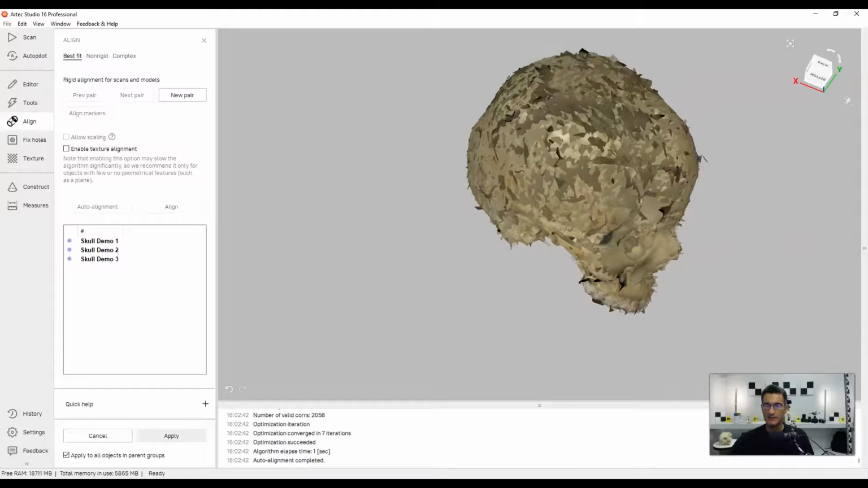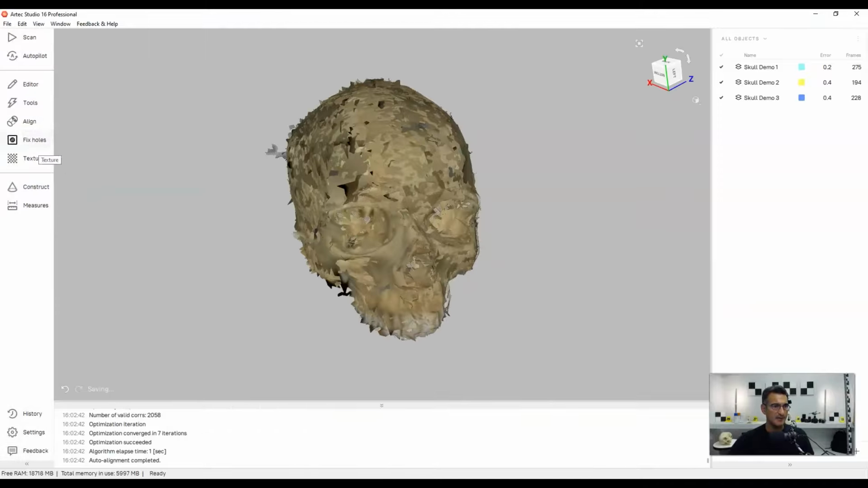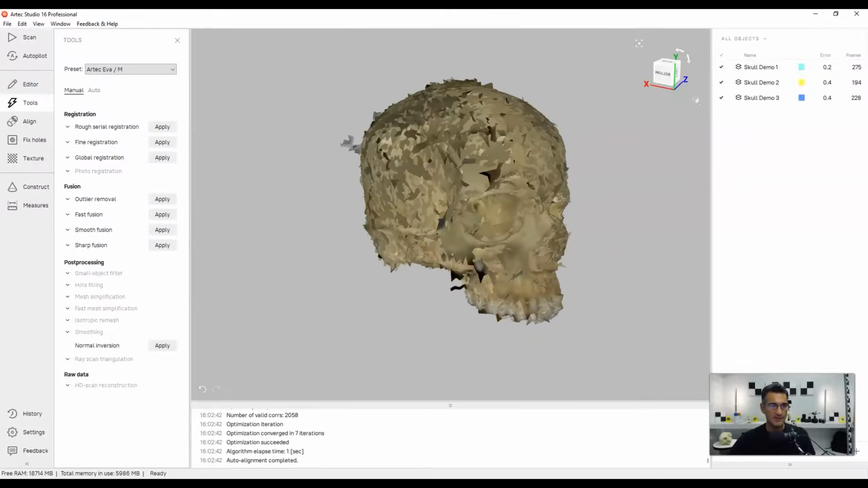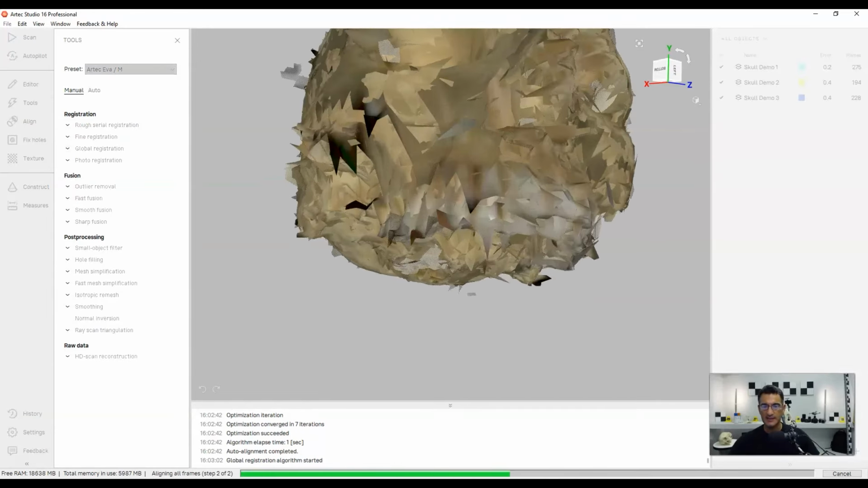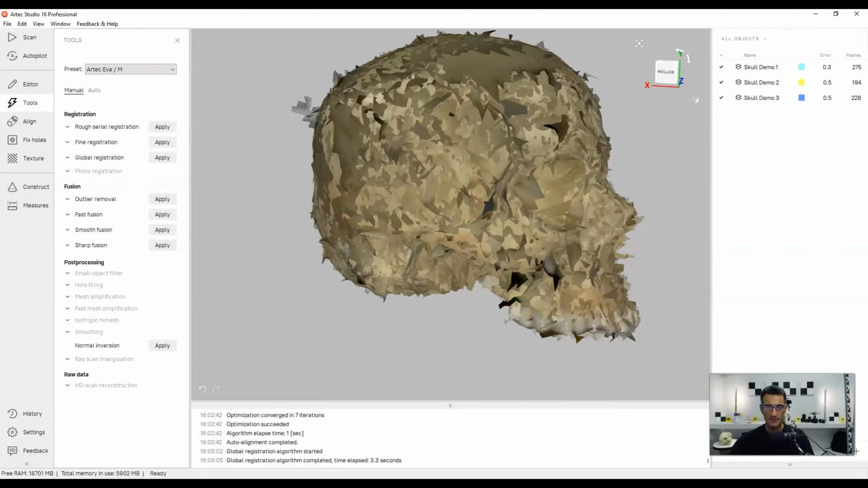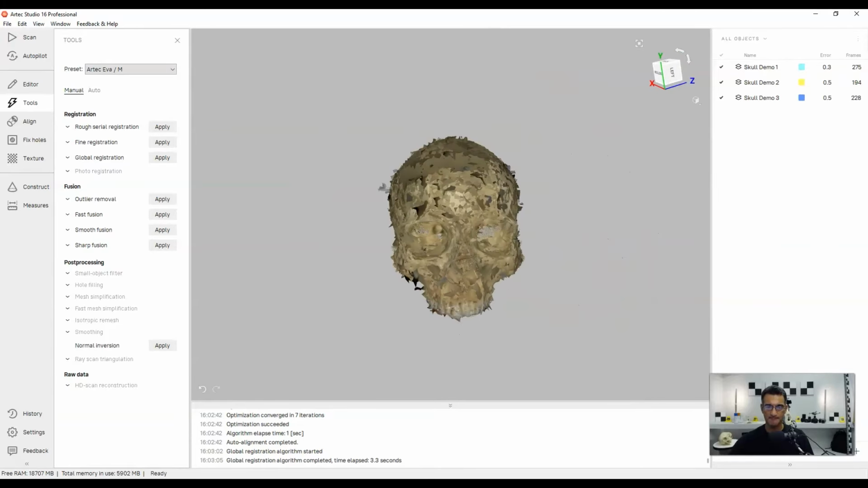But often what I do, after I do the auto align, is go back to my tools, and this is where I do some more important work. The first thing I'm going to do is global registration. I'm going to click on that, and once it's done, it just snapped in together. I don't know if that was visible, but if you go back and rewind, you'll see that these models snapped in much closer together.